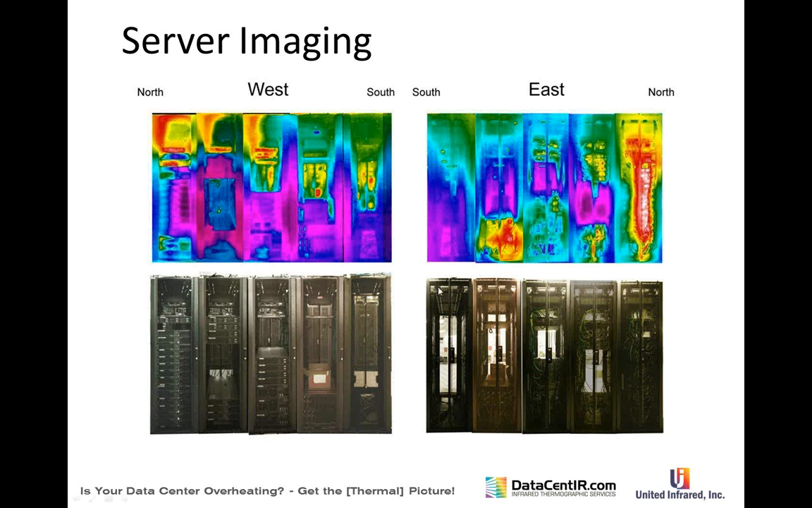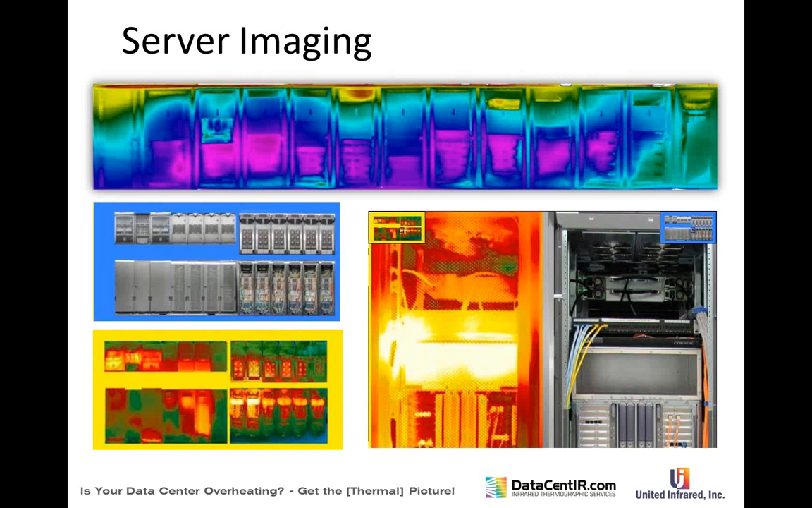Same thing with the servers. We got straight-on shots of the servers that you can zoom in and read the wire. One of these, and I'm not sure which one it is here, but we talk about it in other webinars or seminars, the servers are backwards, so they're blowing hot air into the cold aisle. Things like this. No matter how big your company is, no matter how smart the people in the place are, you don't know every temperature in your data center. And so what we offer is to come in and show you all those temperatures at once.